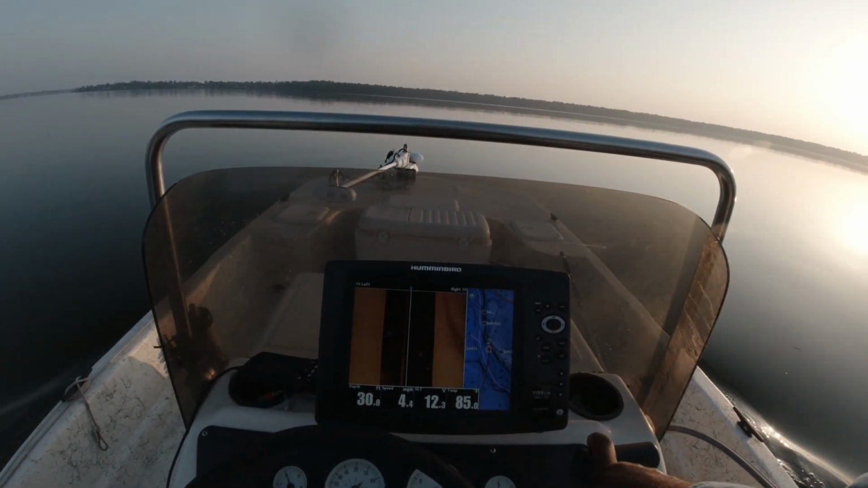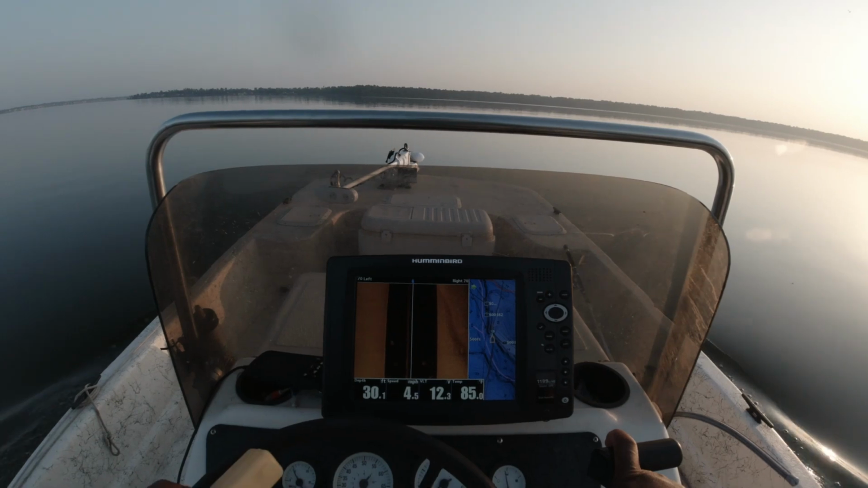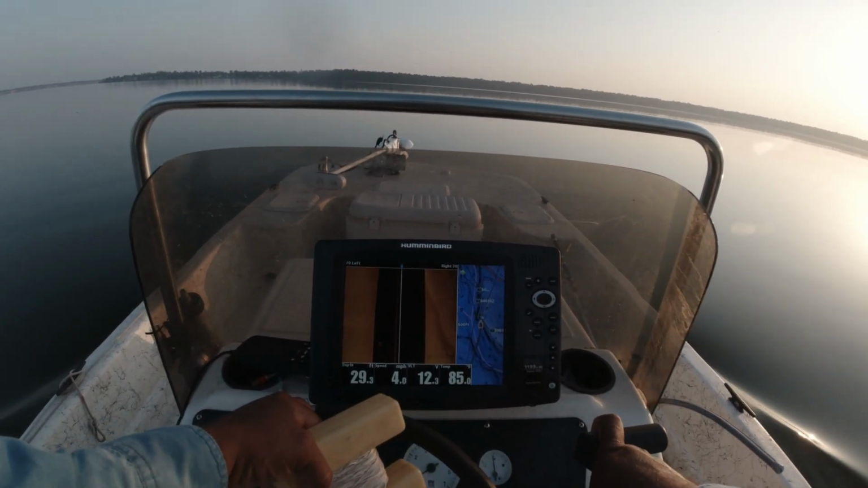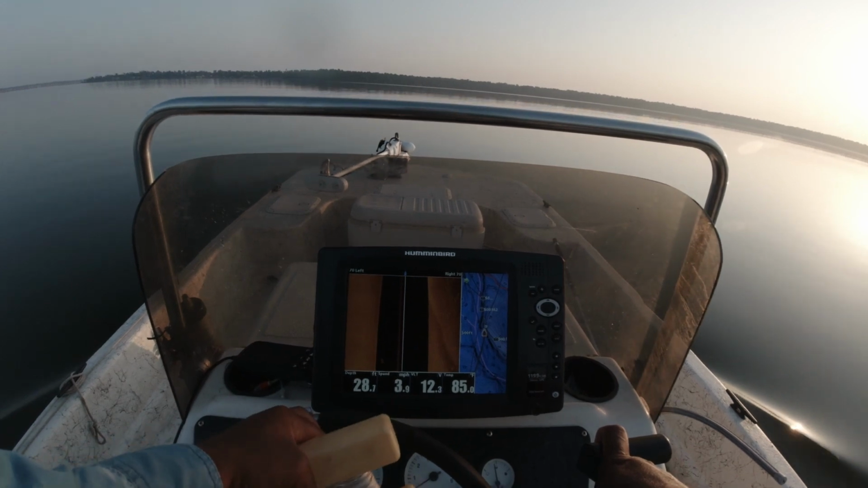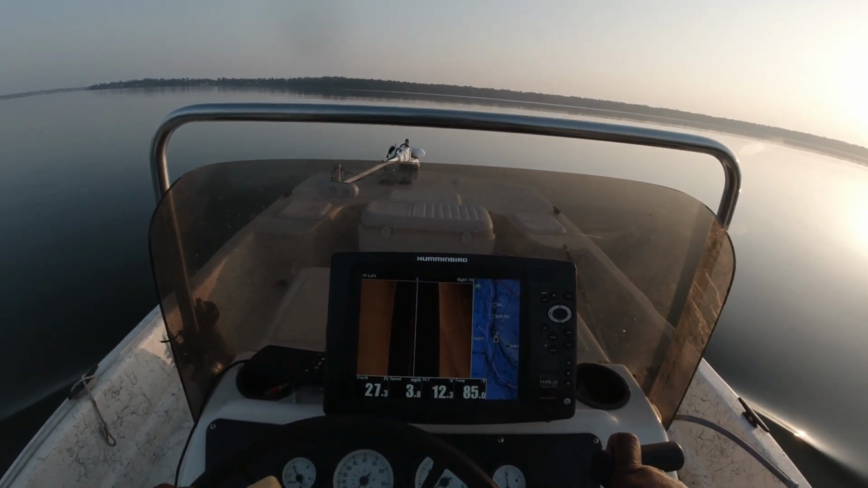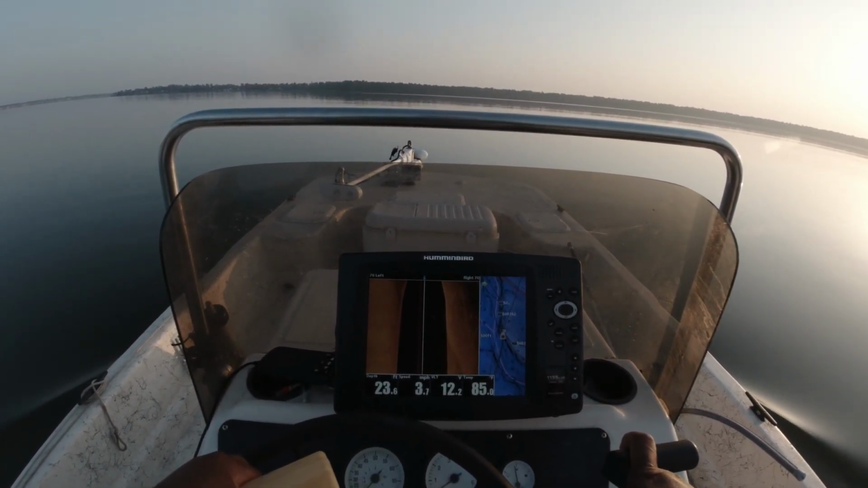I'm going to share with you guys some of the structure that I look for, that I always fish. You know, I always mention small and I always mention stumps. This is some of what I look for. Let's see what it looked like, y'all. Out here in the middle of no man's land.